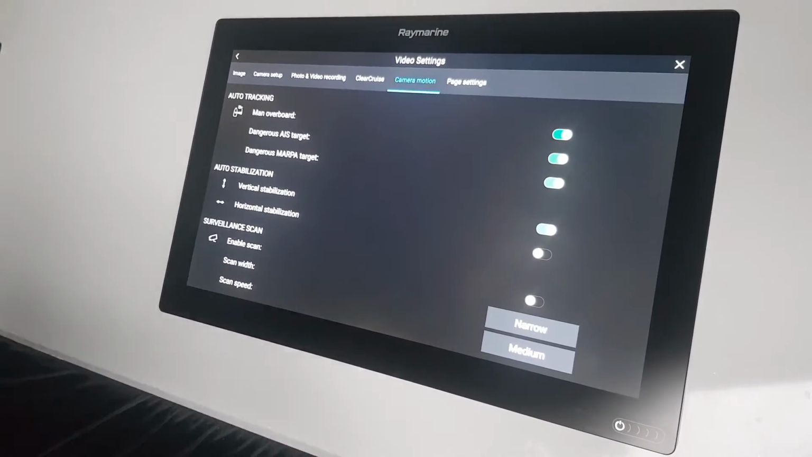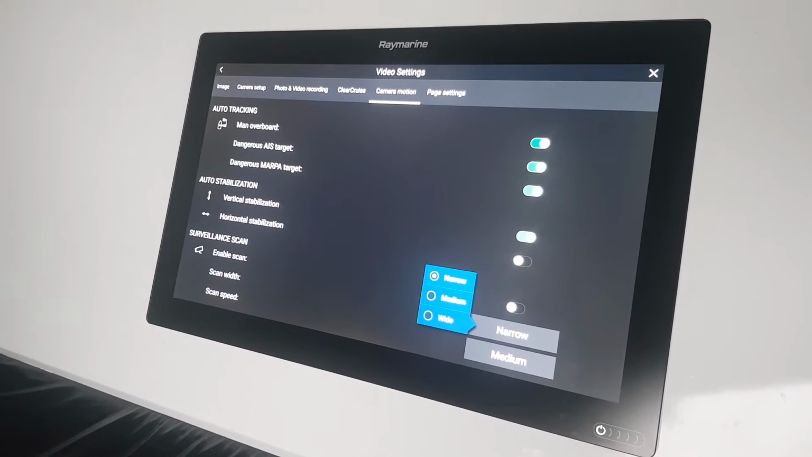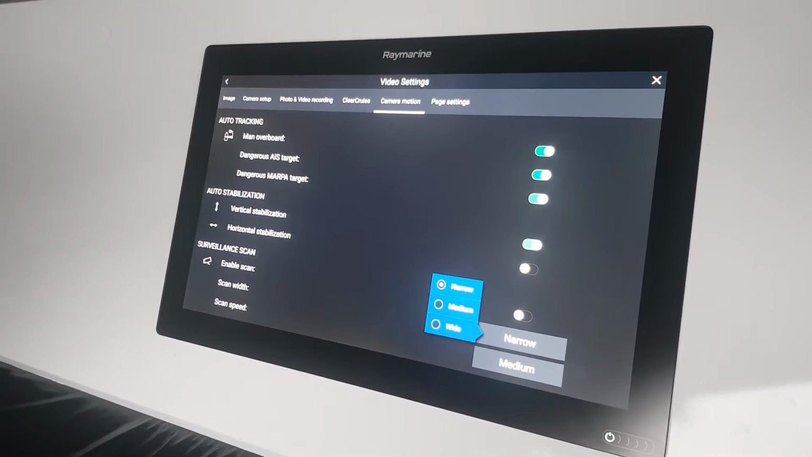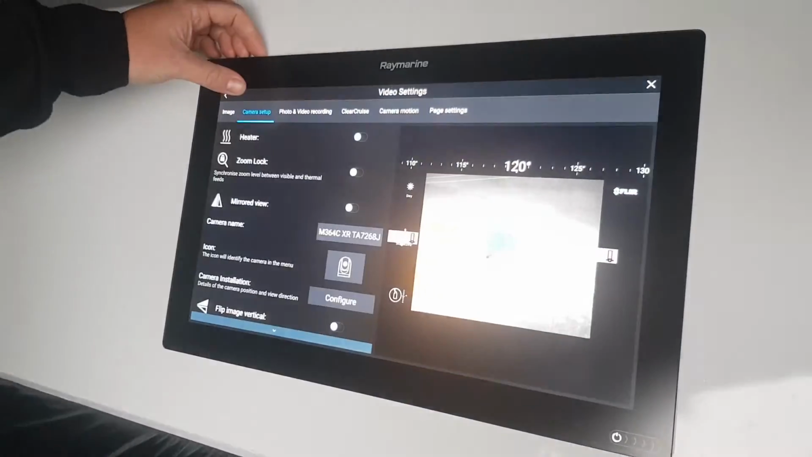Yeah, exactly. You've got three different levels. Narrow is about 30 to 45 degrees, medium's about 90, and then wide's obviously about 180 degrees. And that will scan that area continuously until you tell it otherwise. In the sweeping mode. Yep.